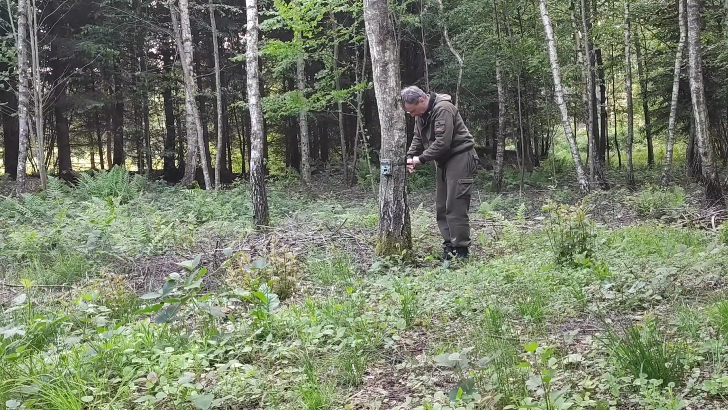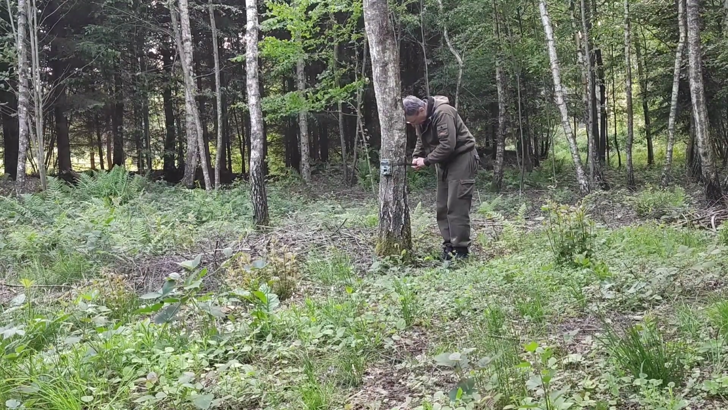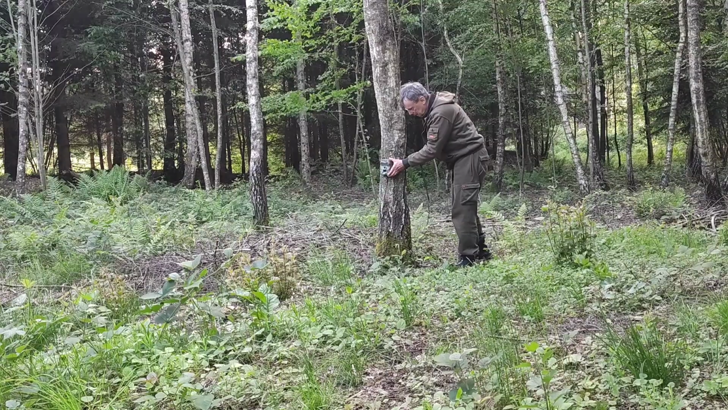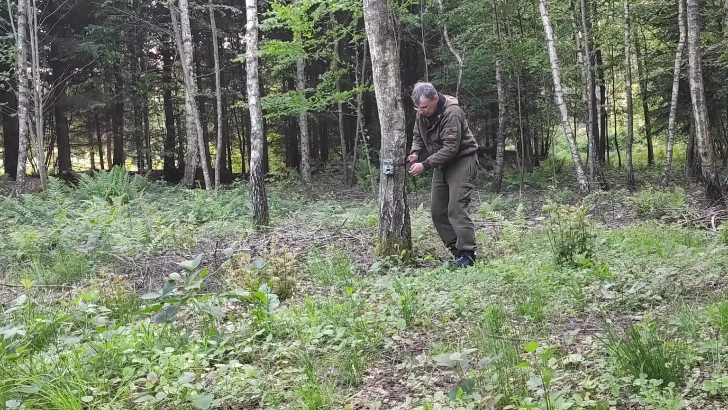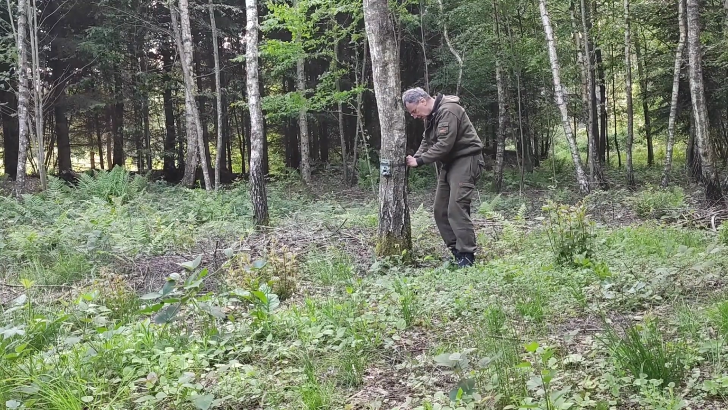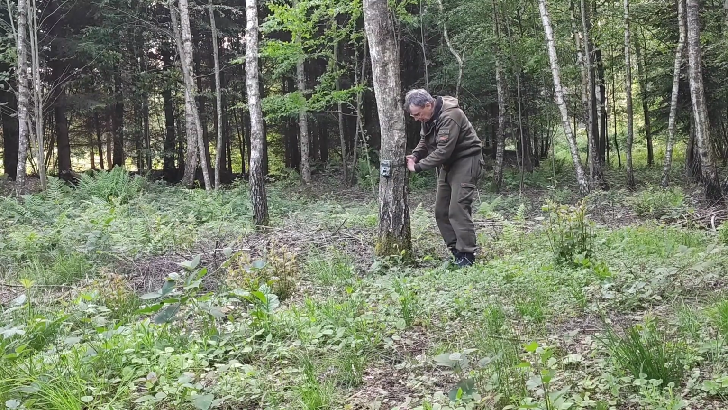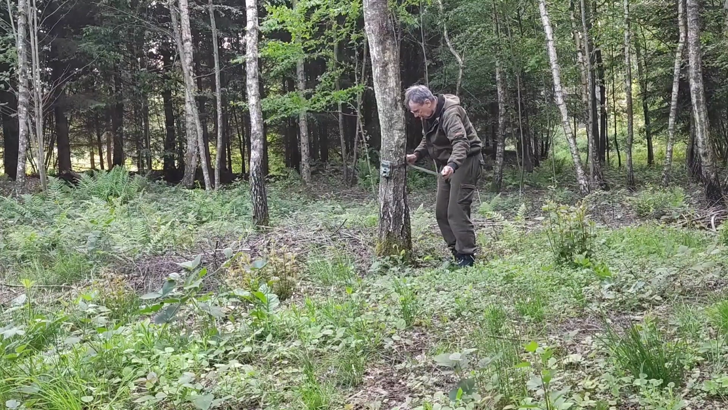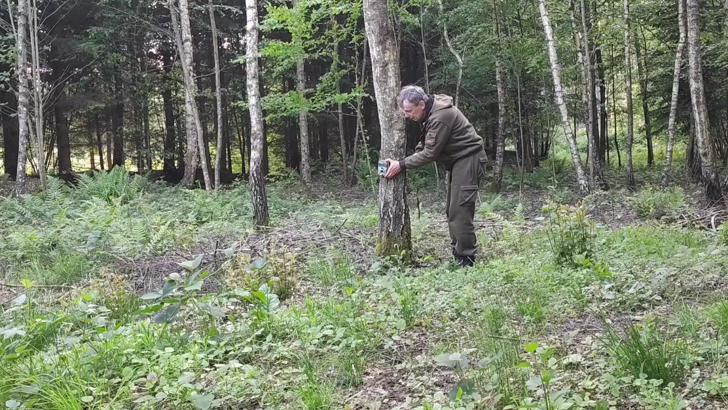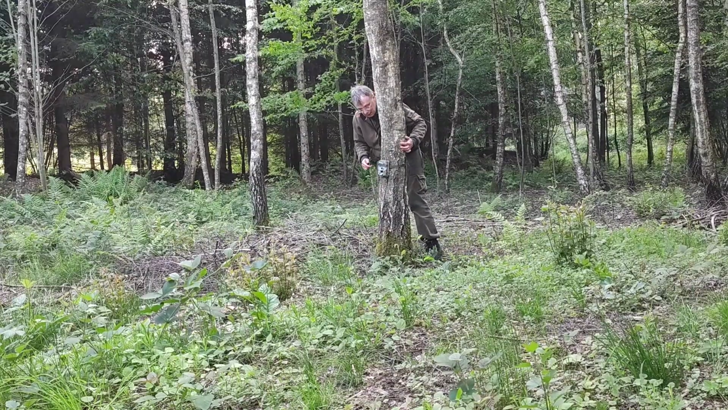Here I do not use salami or any other bait because, as I said, it's a clearing, there's a lot of grass, and with this trail camera I would like to film deer or stags or any other animal that comes along by chance, maybe on the way to the spot where I have put down the salami and the other bait.